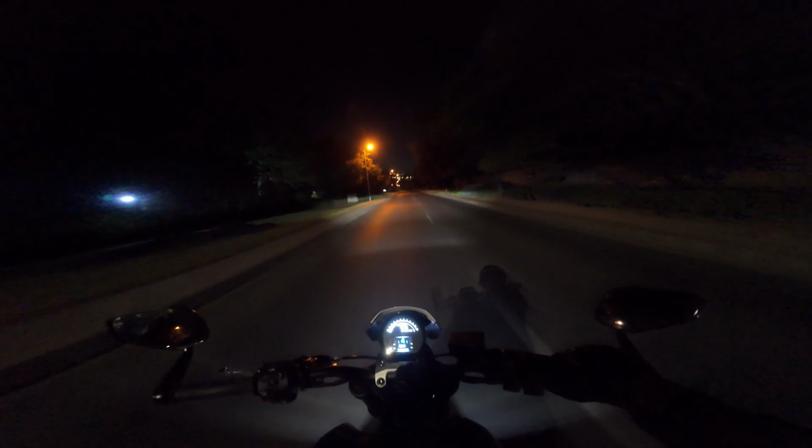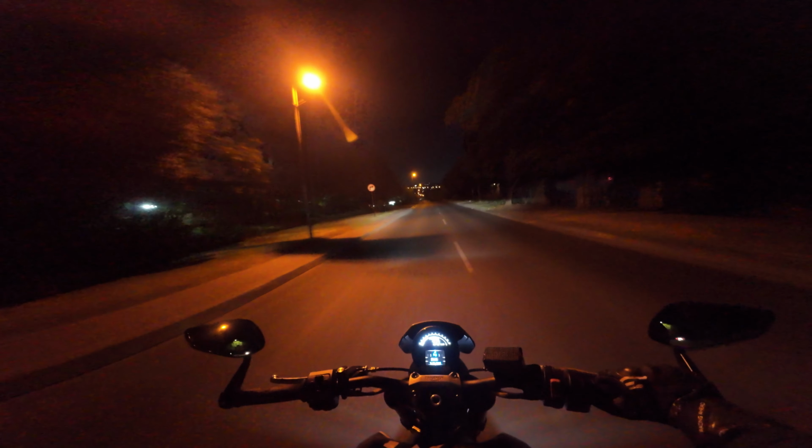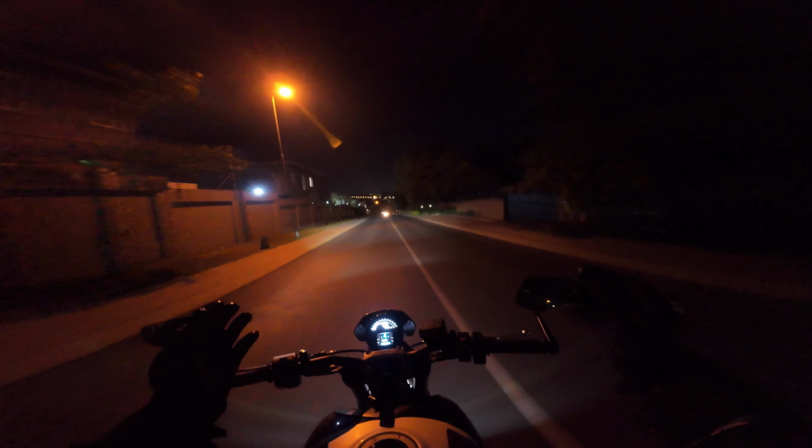It's like at 9 o'clock to 9:30 it's fairly busy, but when it hits 9:30 and then upward, it is quiet. Now, I've never ridden past 10 p.m., but it is quiet. I mean, you guys can see, look at how quiet it is.